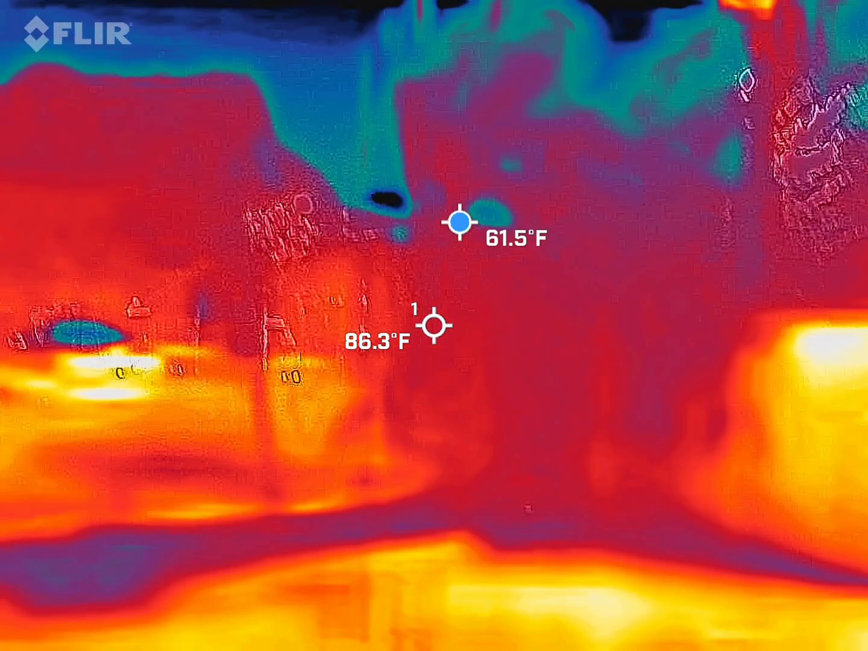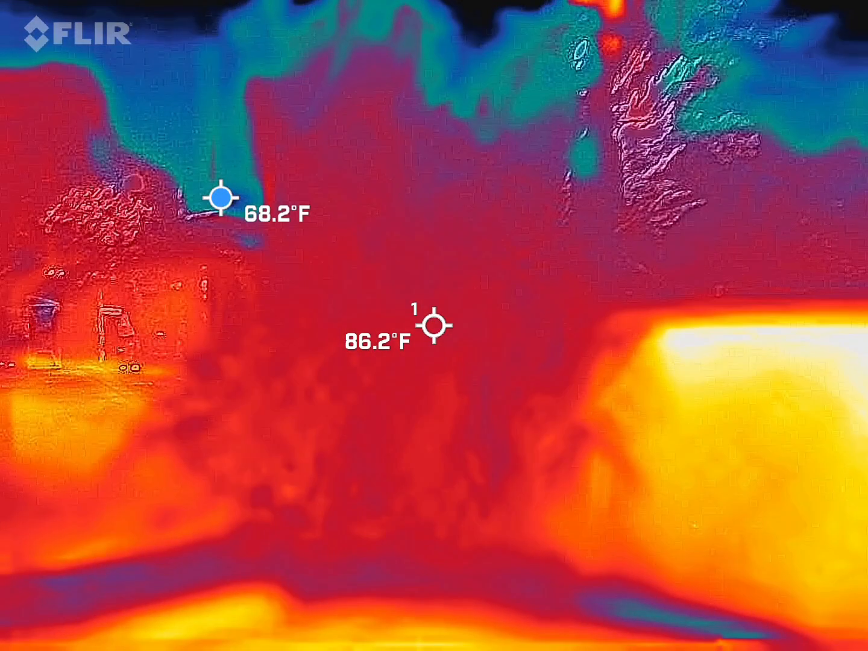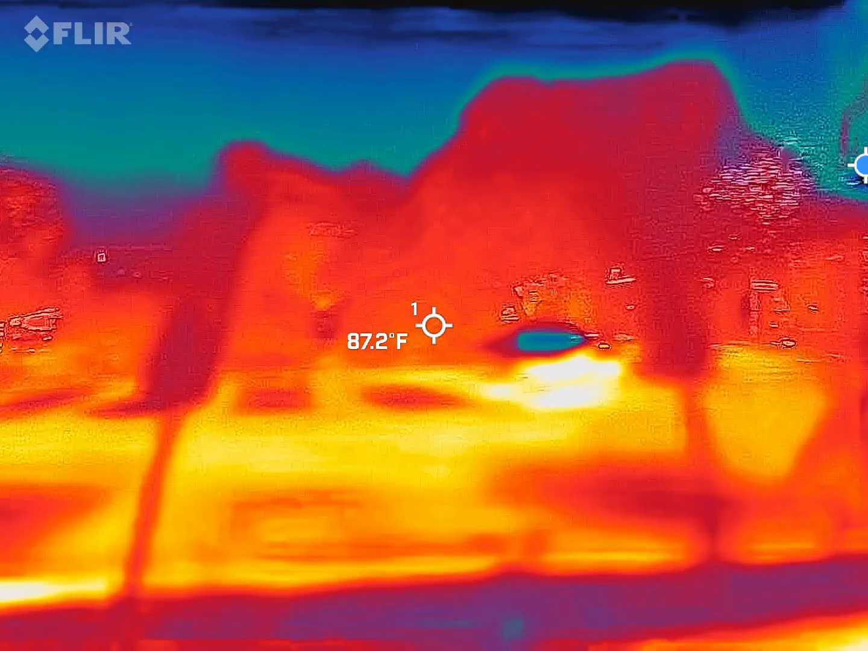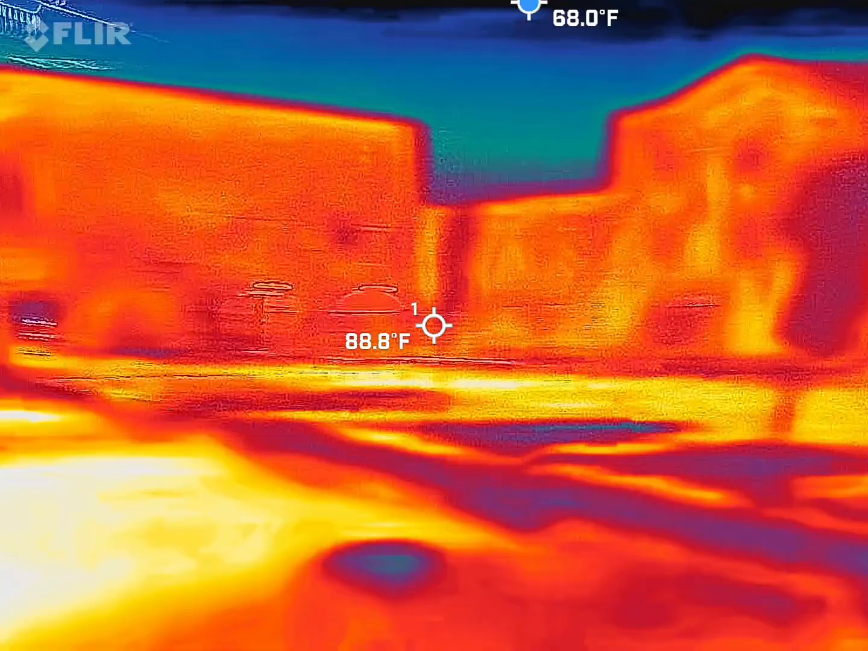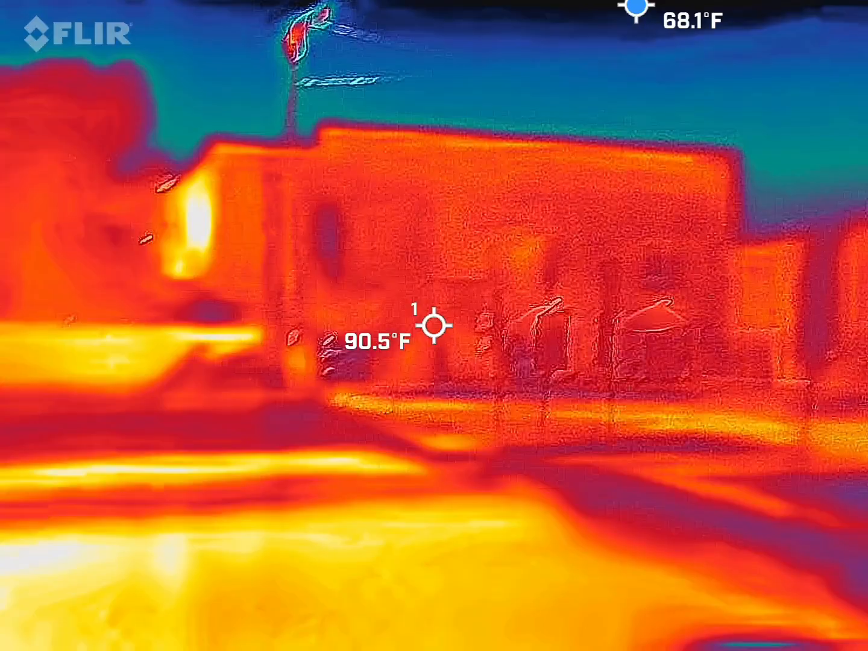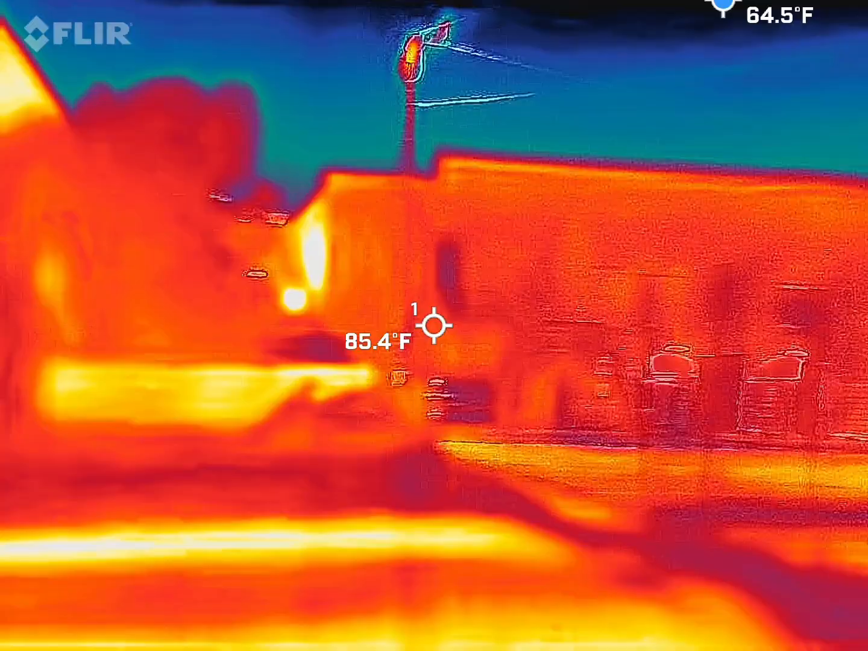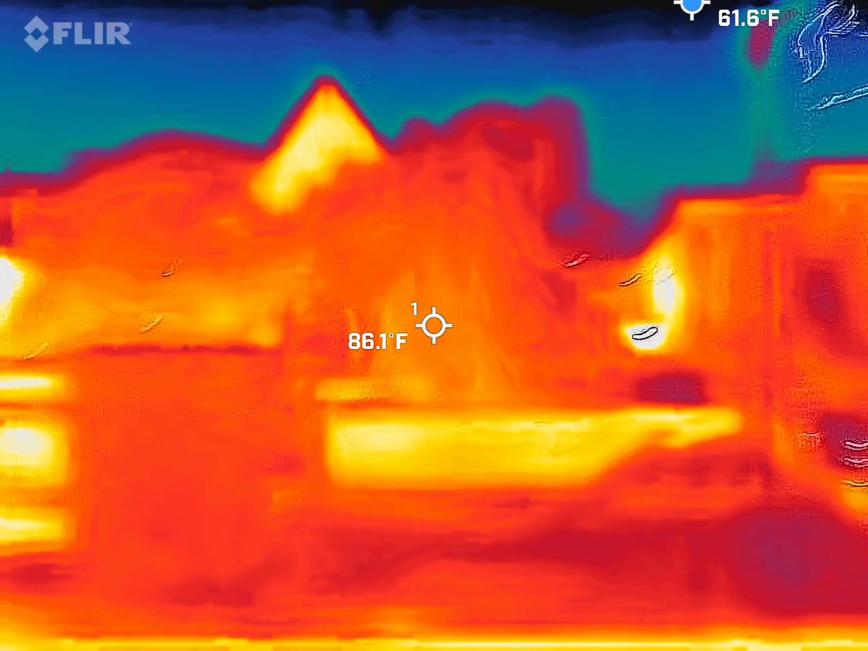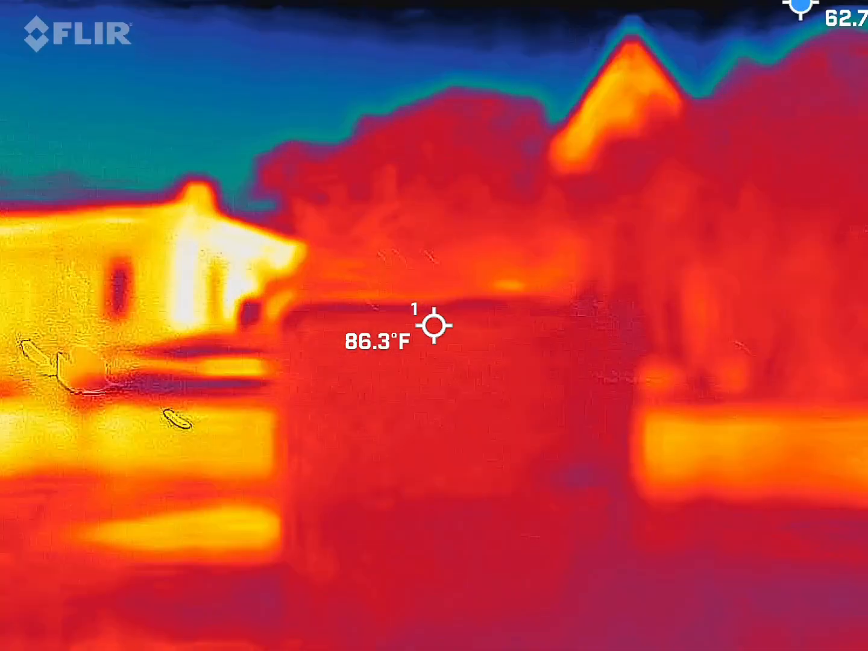How many slaves lived with the family? How many slaves, servants were here? Stay close.